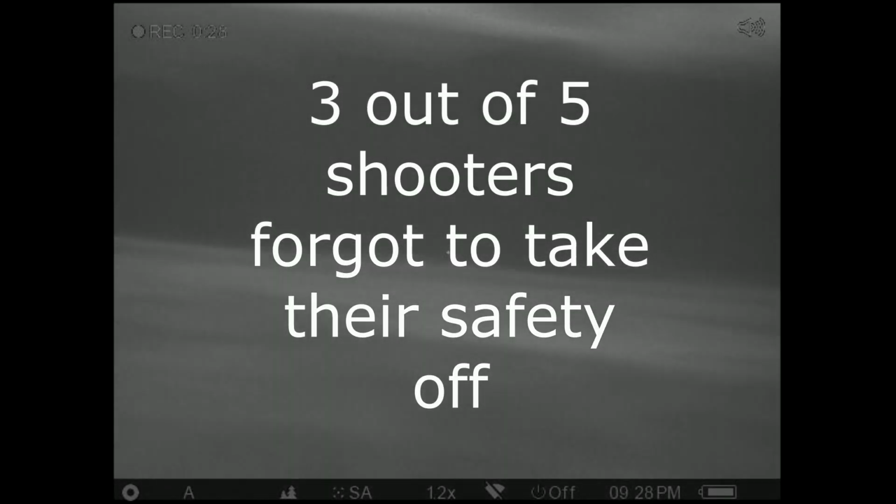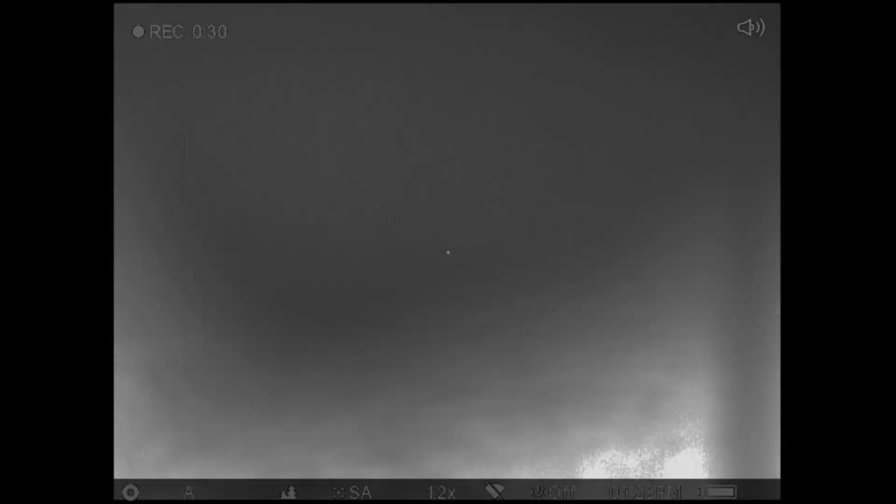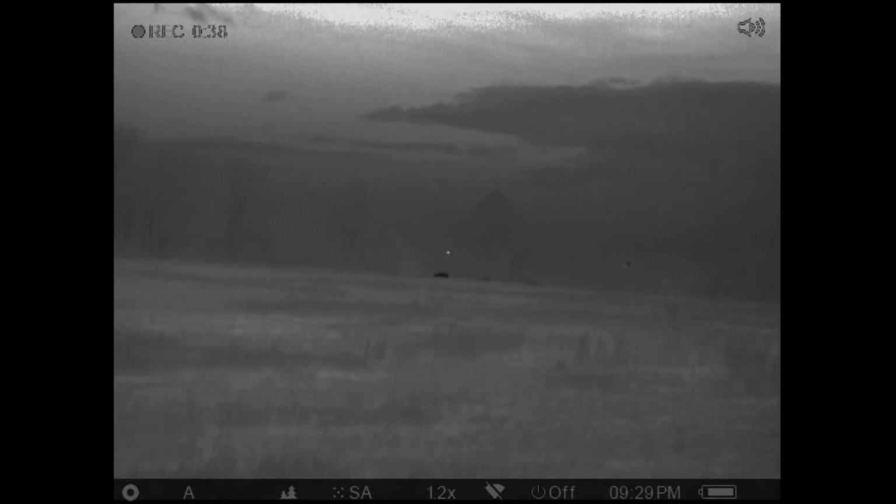I didn't have the safety off. Left side guy, can you still see him? Look left. Look left. See him? Shoot him again. Shoot him.